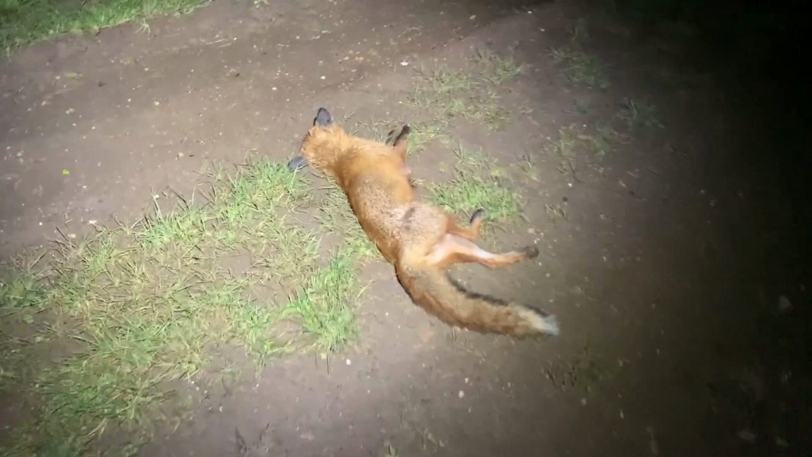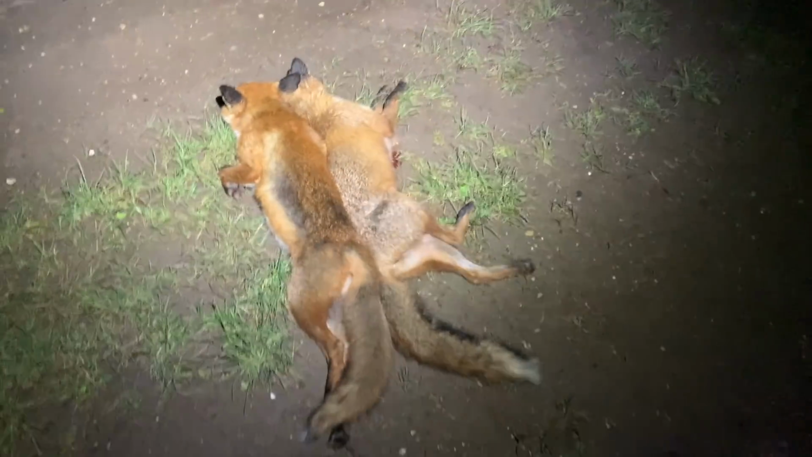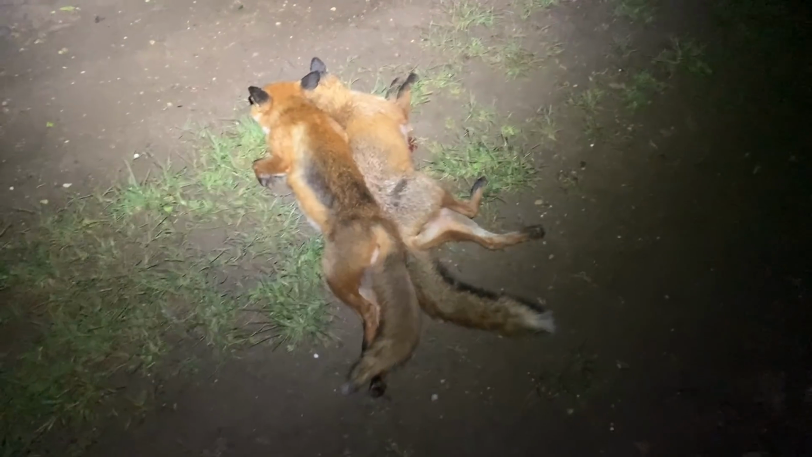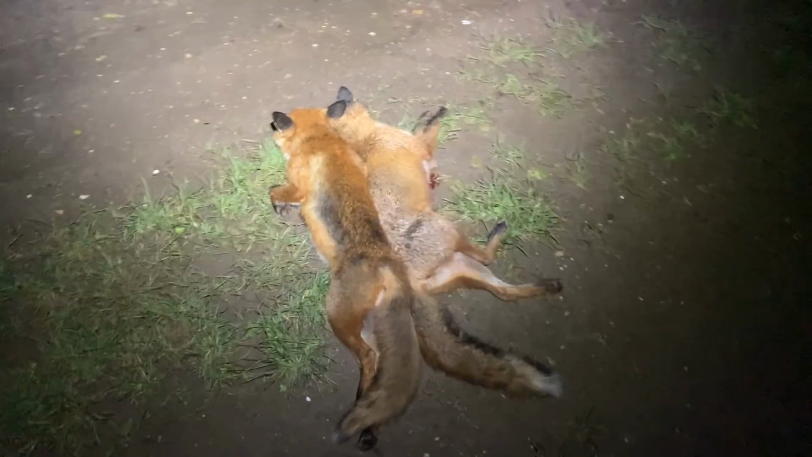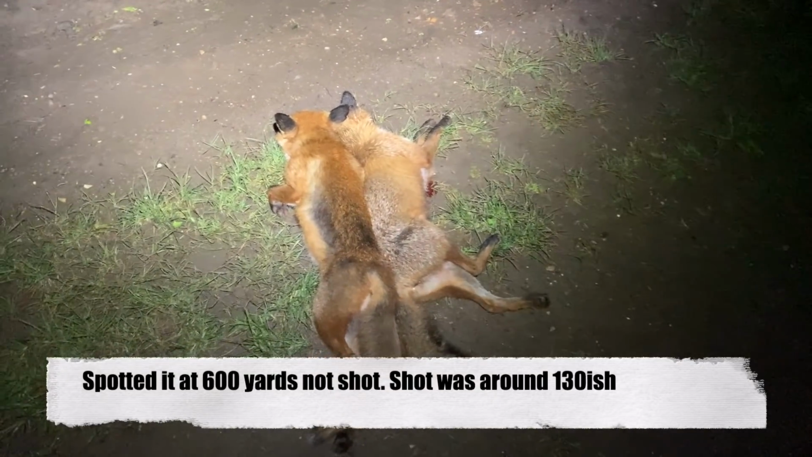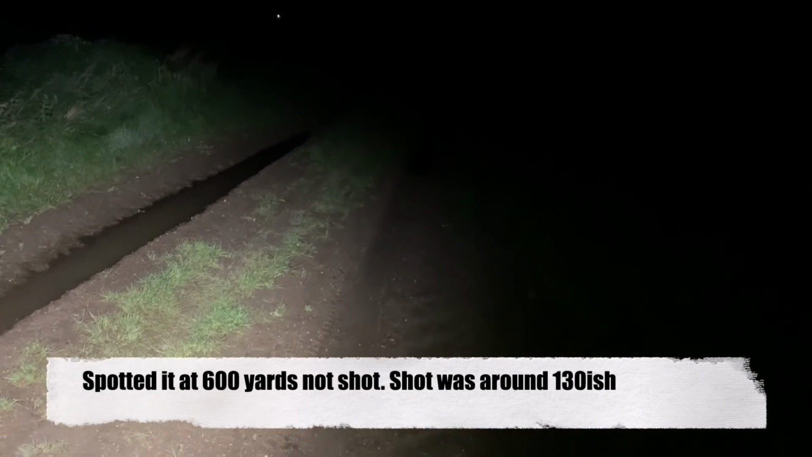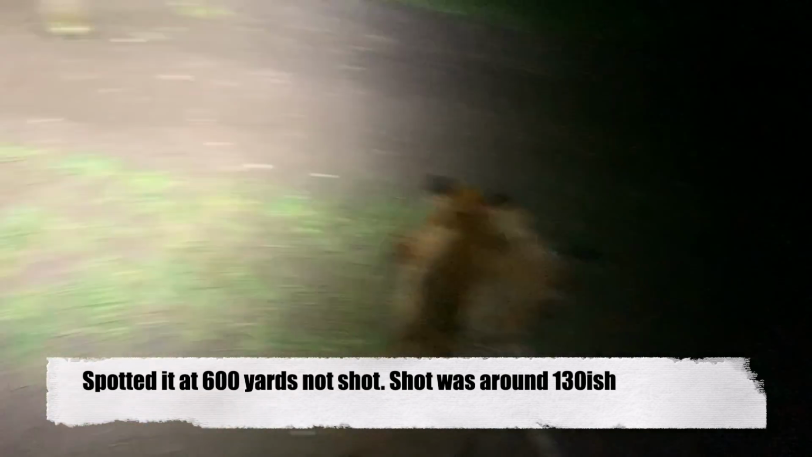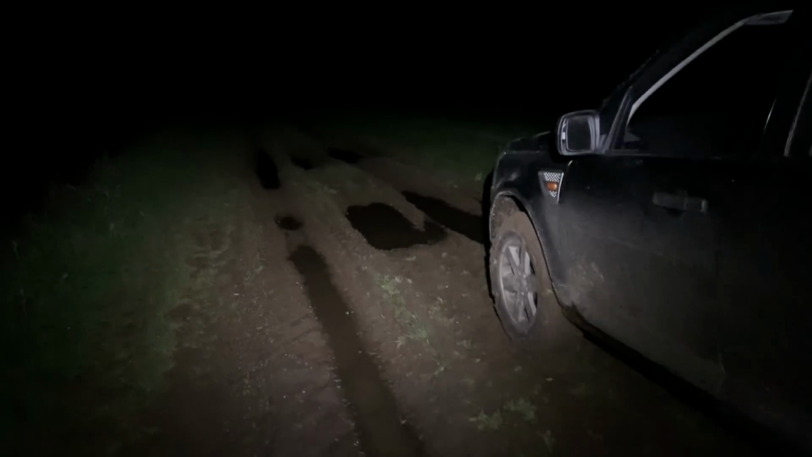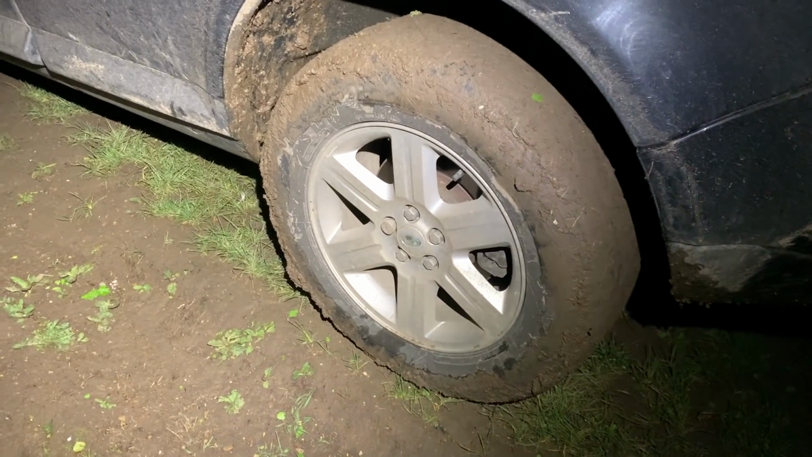There we go. There's Mum and there's Dad. Well, that's a great result. Spotted that dog fox in the field, the first one I shot first, headshot, from the road 600 maybe yards away. So we came all the way up the squaddy track. A little bit ginger. It probably don't look too bad here, but believe me, it's wet. But anyway, we made it up. Just about. It looked like you got slick tyres on now.